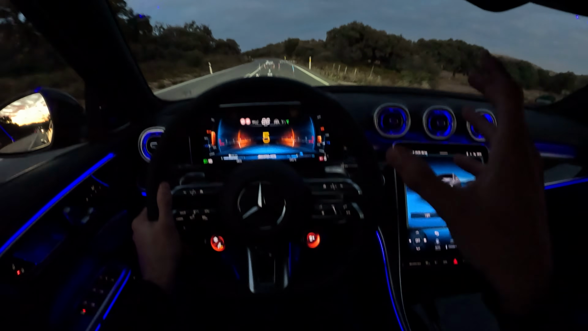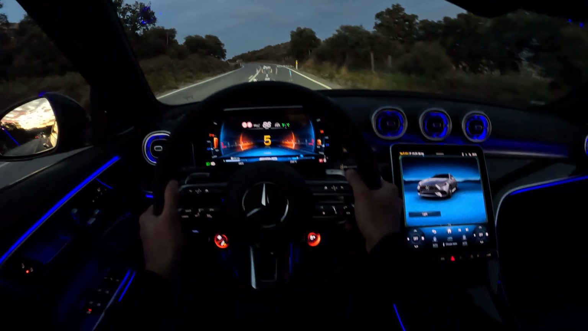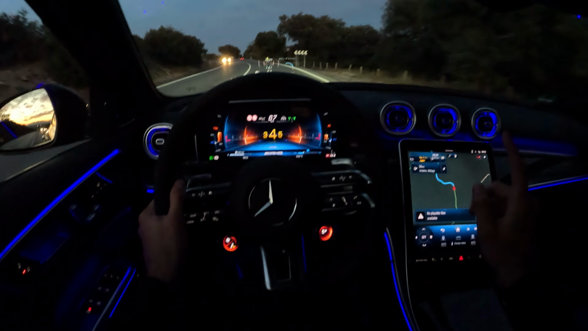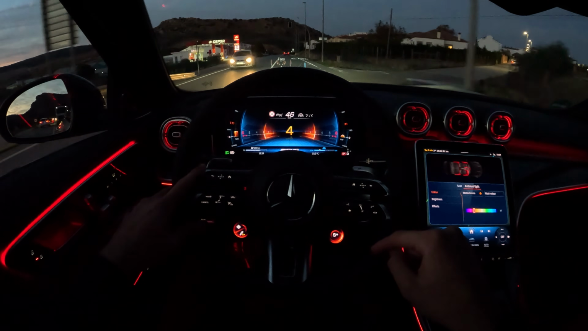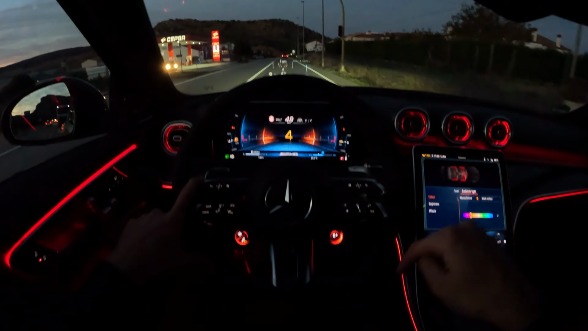This machine is just out of this world. So impressive. I didn't expect that. I'm honest with you, I really did not expect this. AMG will have the lap record with this car on the Nürburgring.